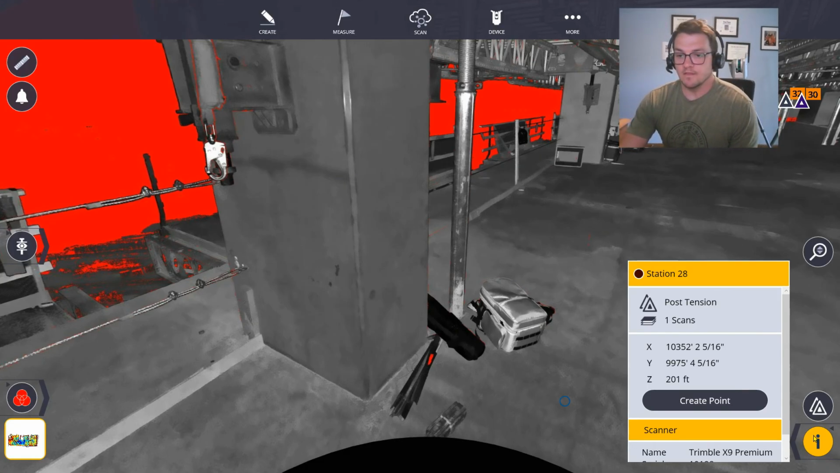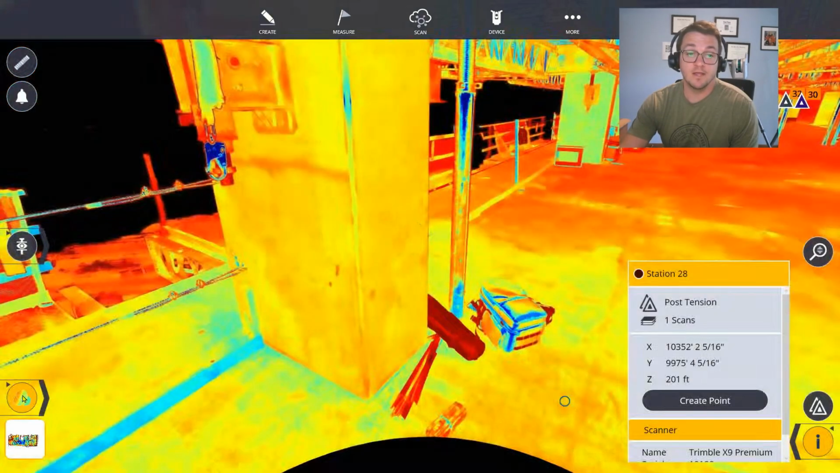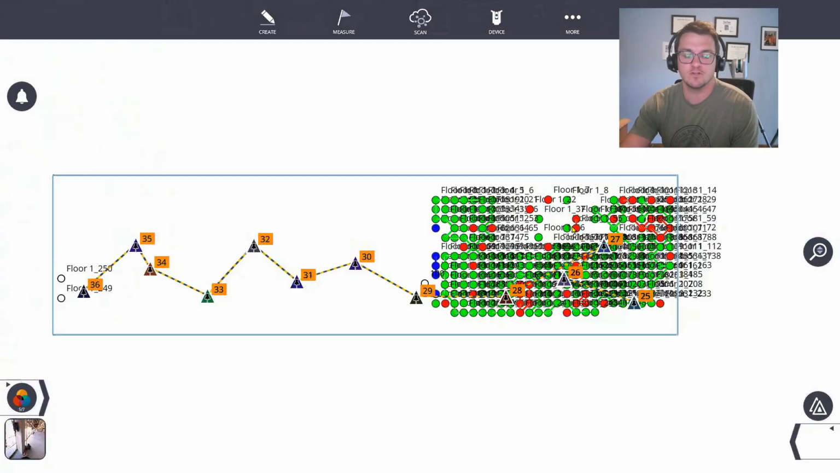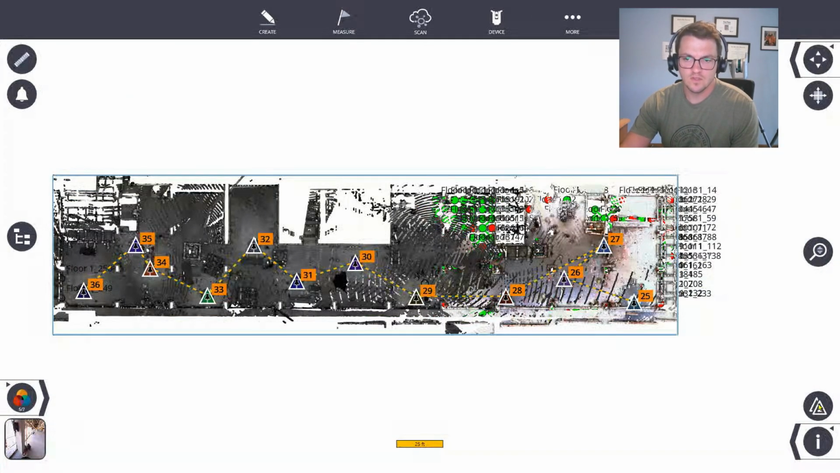But if I don't have like that tilting target or a piece of tape there, I will want to collect in color. And I'm going to want to be able to see that reference elevation as I go through. So I can kind of check on each one of these scans to make sure the registration is going well.